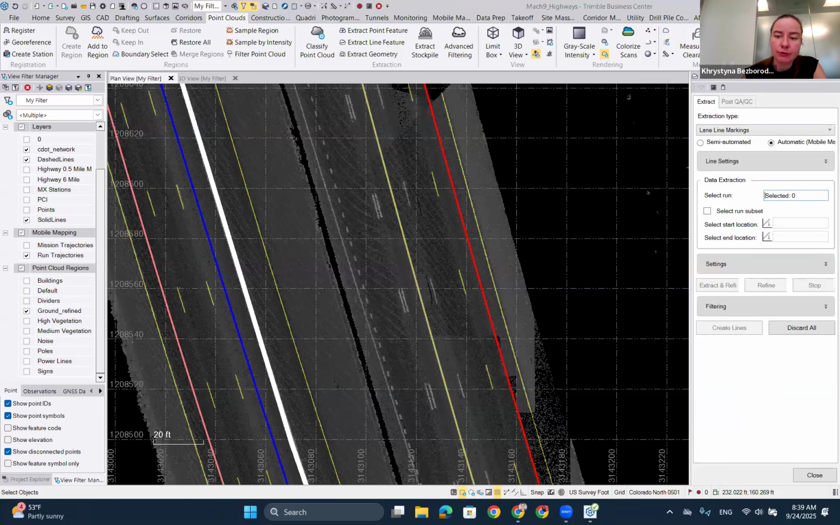The second advantage is that sometimes when the intensity of the lane lines is not good anymore, you still can see those lane lines in the imagery, but you cannot see them in the point cloud when you use the intensity filter in the semi-automated mode. So the AI model, because it works with the imagery, even if the intensity is not good anymore, will still be able to detect those lane lines in the images because the paint is still there.